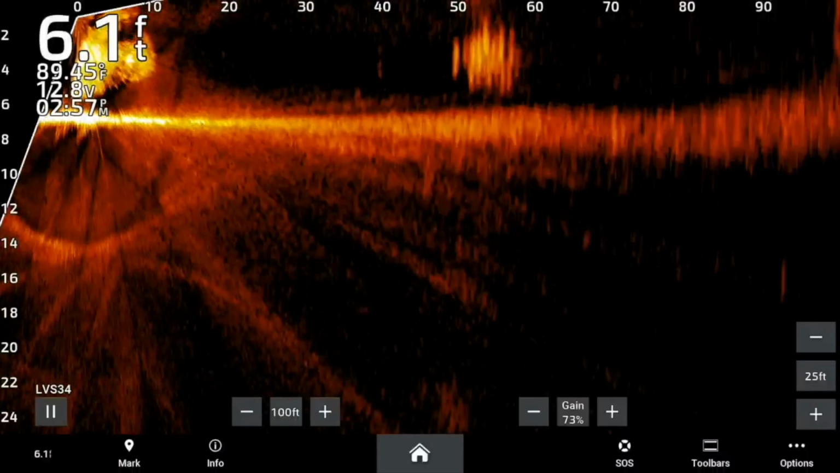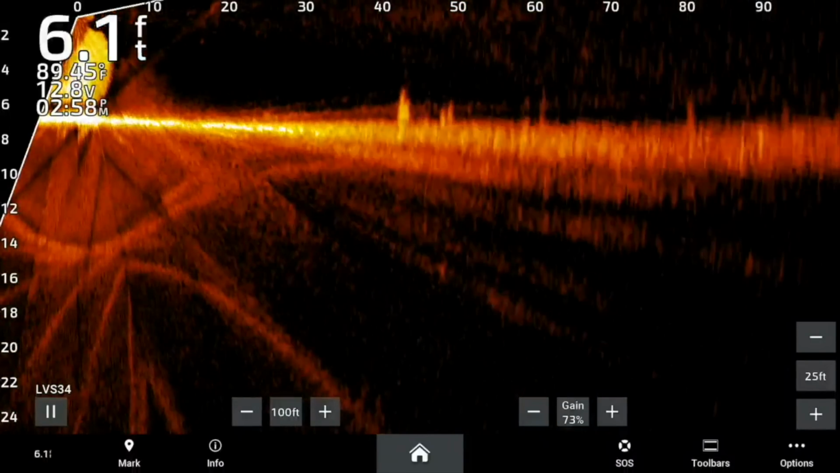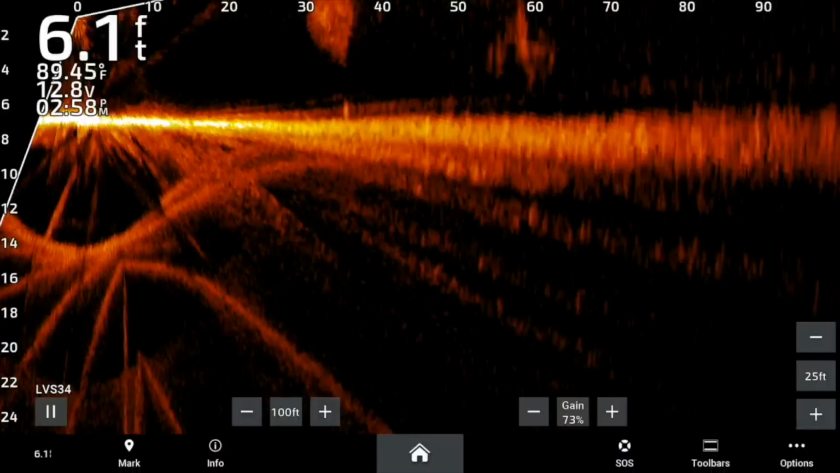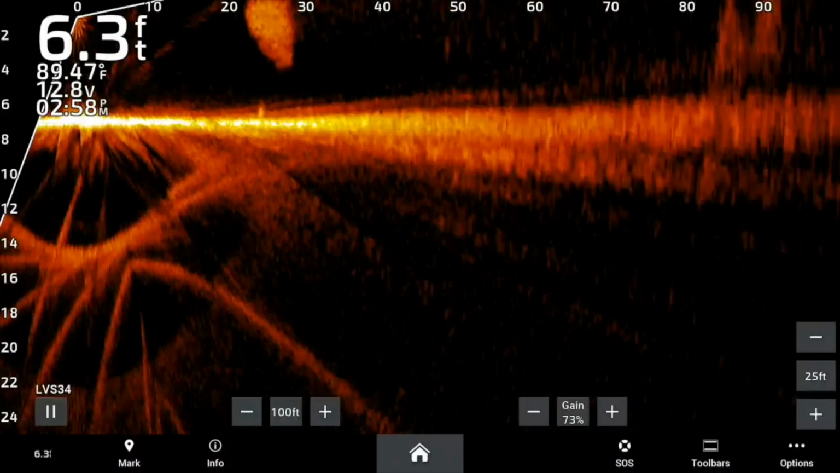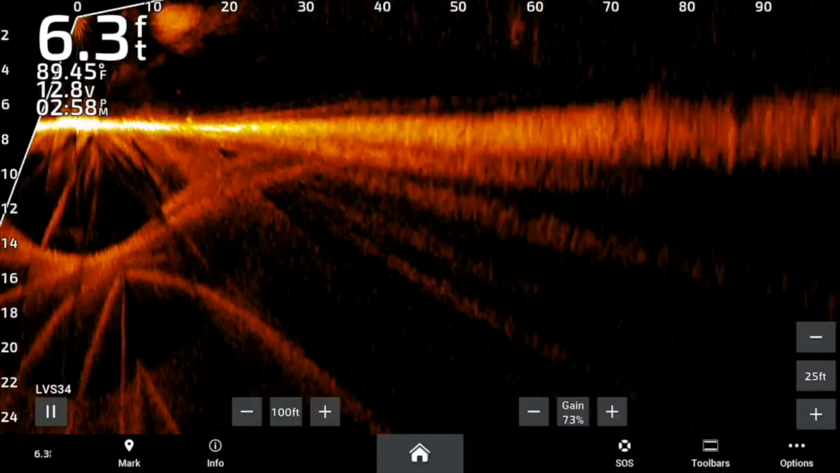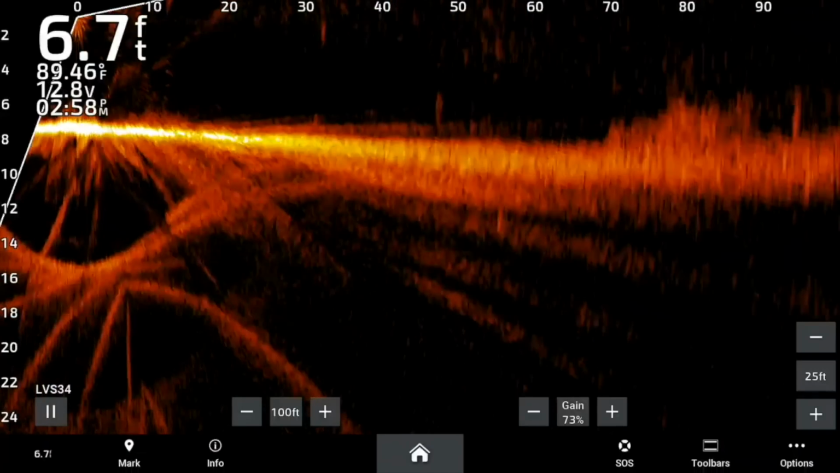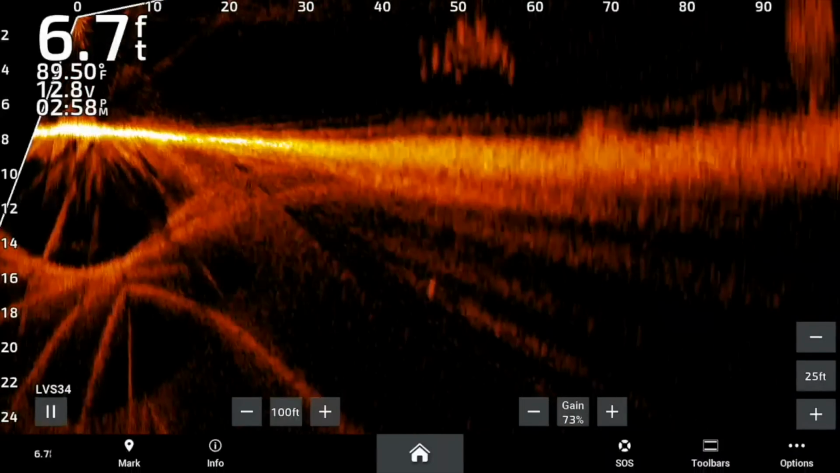Where'd they go? There they go. It's amazing how fast they swim. You always got to get in front of them if you got a chance. I hear some further away. We'll get over there to them eventually.